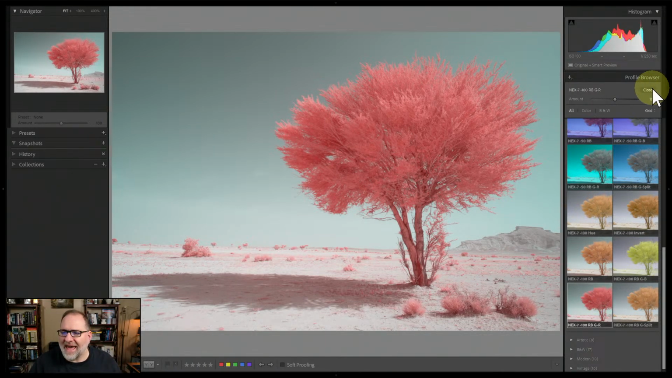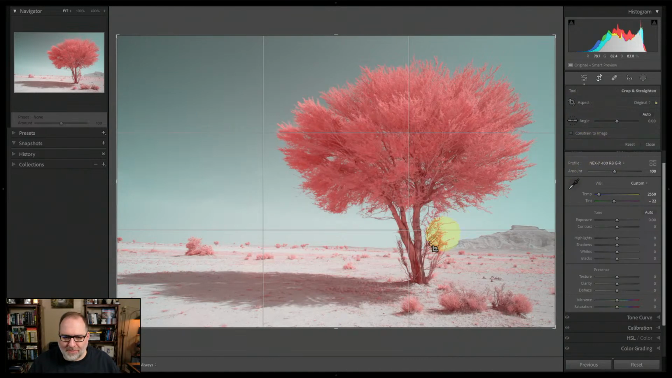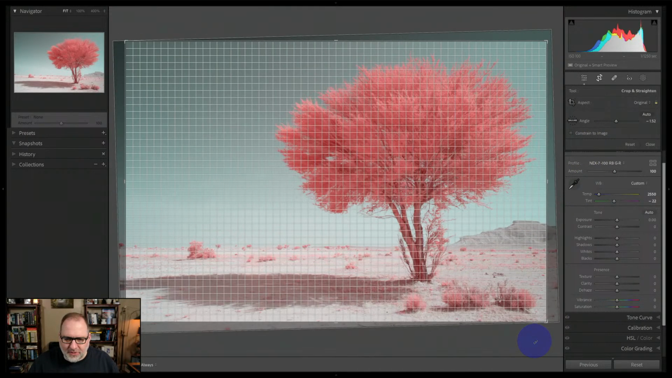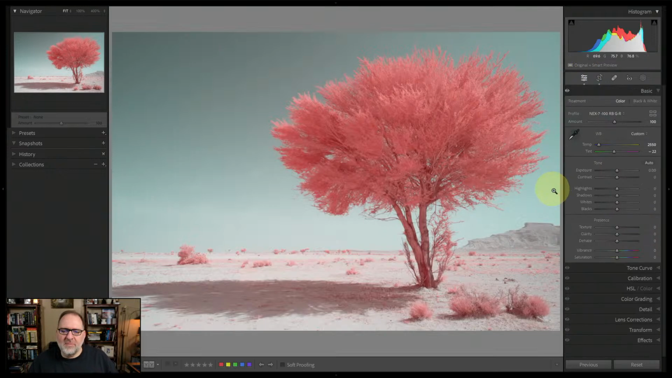So let's go with that. The other things you might do if you continue this edit, well, maybe I would go into the crop tool and align my horizon, so get the horizon level. That's something that I could do. And so I've got that done. And then from here, I could go in and I could make a bunch of adjustments.